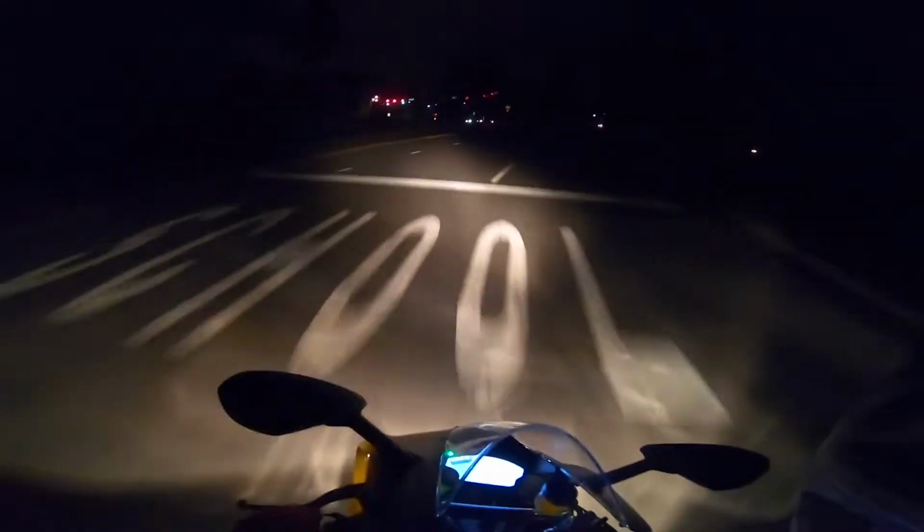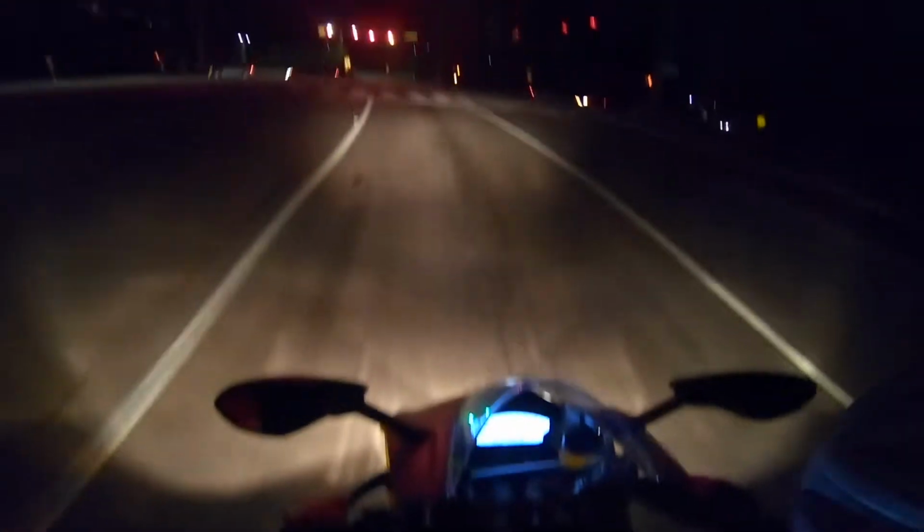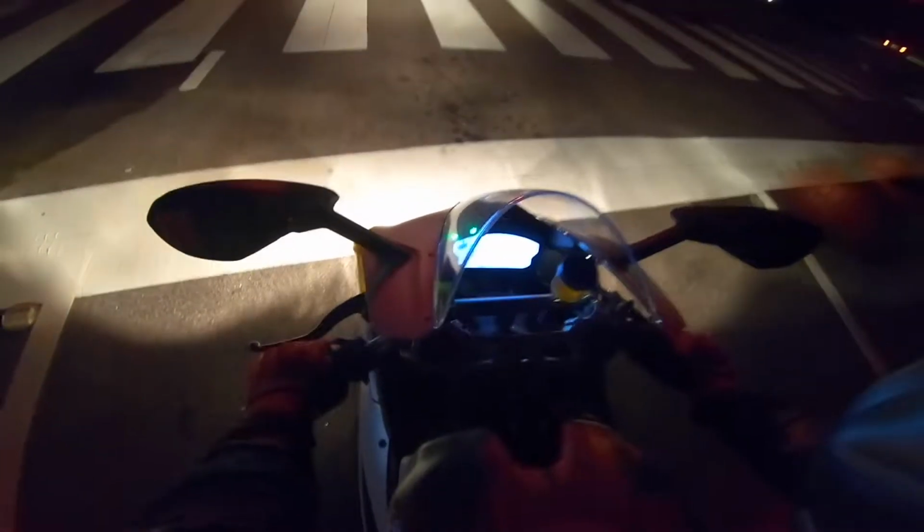So I'm gonna head to my favorite night ride spot, and that's the airport. I live right next to the airport, and I like going there because there's a lot of lights and tunnels and stuff like that. This light might not cycle, but we got somebody pulling up. Thank God.